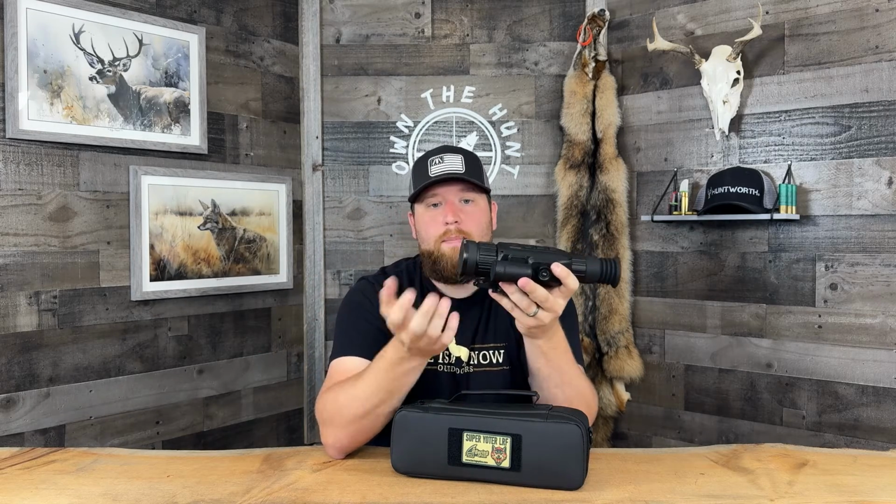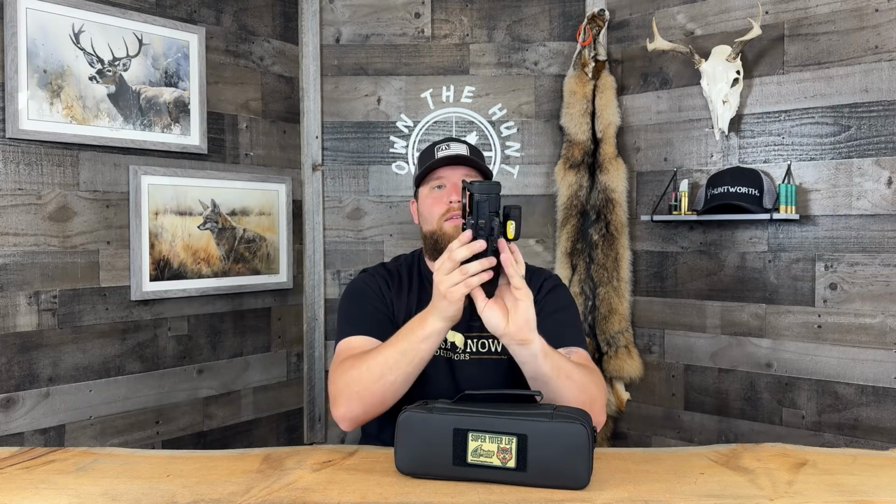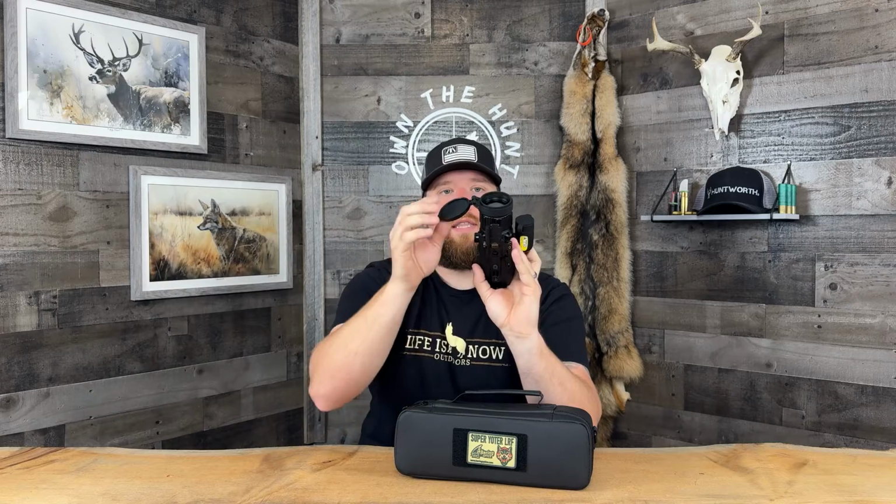So next thing, scope cap. I like this scope cap a lot. It's a very strong plastic. It's not a cheap plastic. The hinge is done nicely. It's not going to break on you. You can fold it straight down against your rail or your barrel. You can turn it to the side. I probably wouldn't turn it to this side because now you're going to cover your LRF unit, but you could turn it to this side if you wanted to. Flips all the way back around. You guys know I love that. I hate my caps sticking out like that.